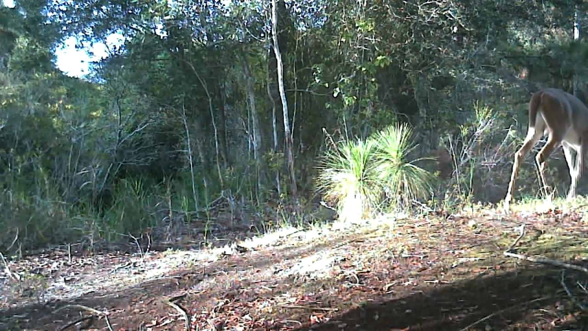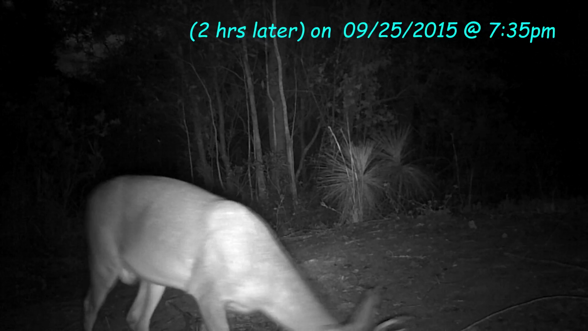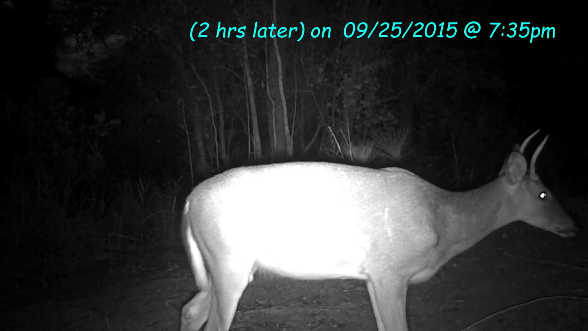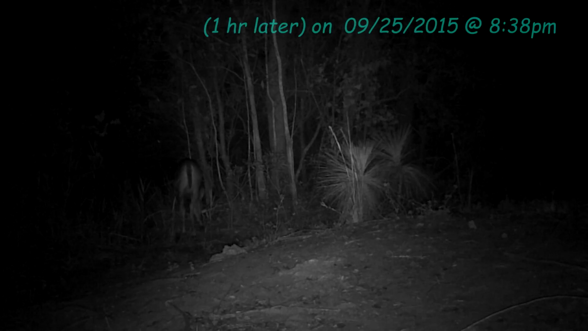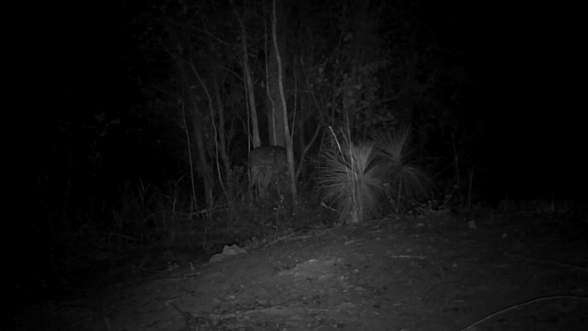That or this could be another 4-point. There's a spike. He finally shows back up 2 hours later. Seems to be showing up about the same time. You know, here's 7:30 in the evening. When we first saw him, he was at 7:27 in the evening. And an hour later, there's the doe. It could be the doe, or actually it could be that button buck that we'd seen earlier. It's hard to tell at night like this.